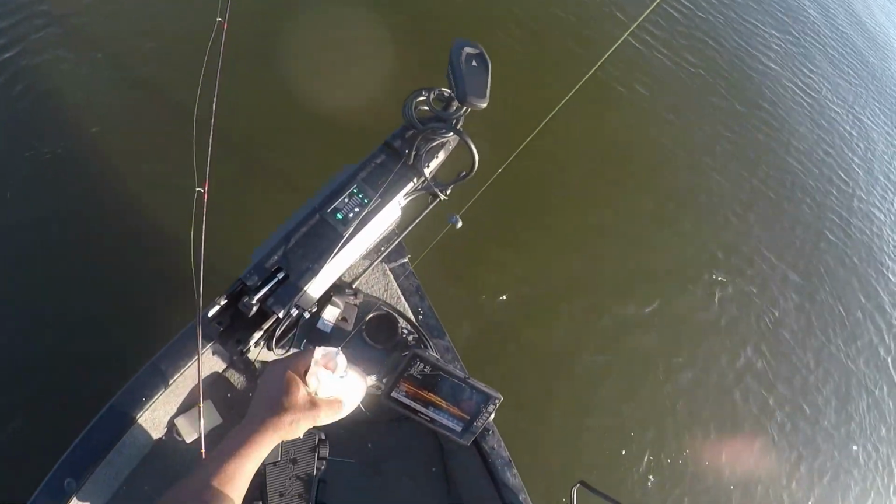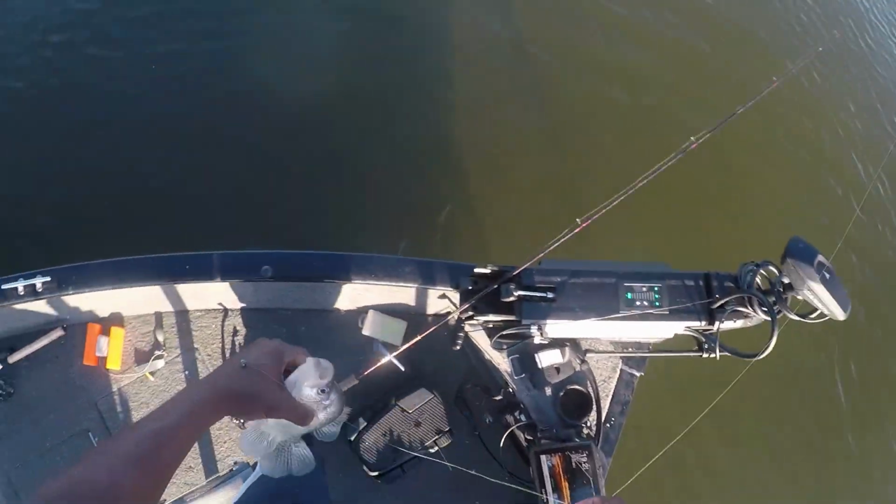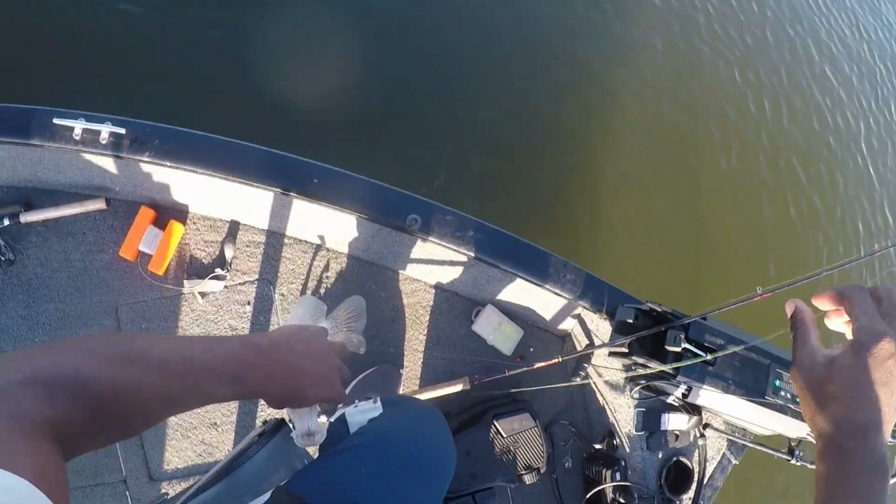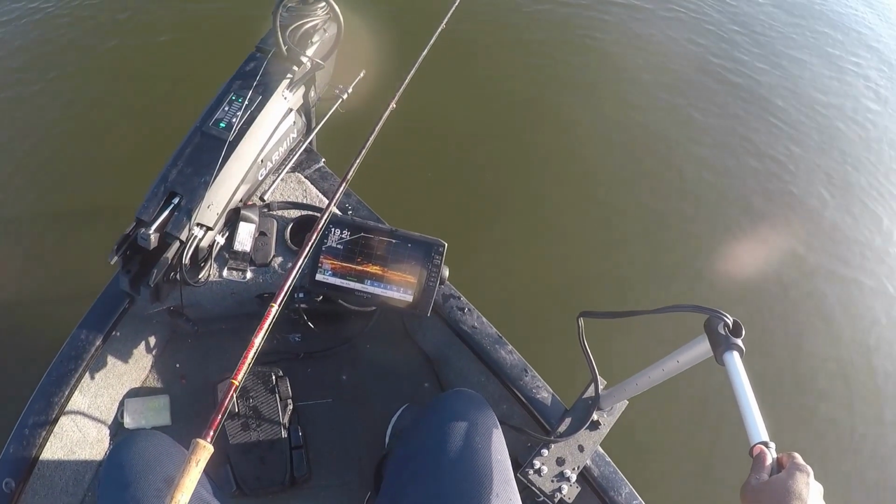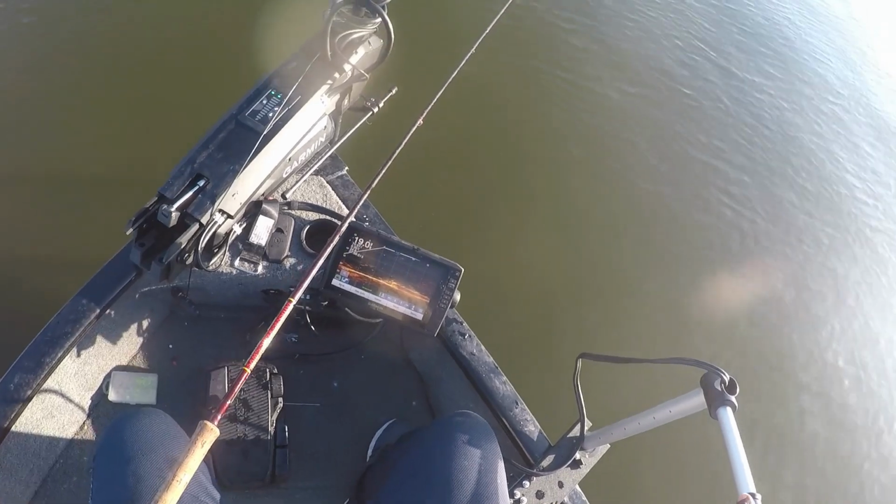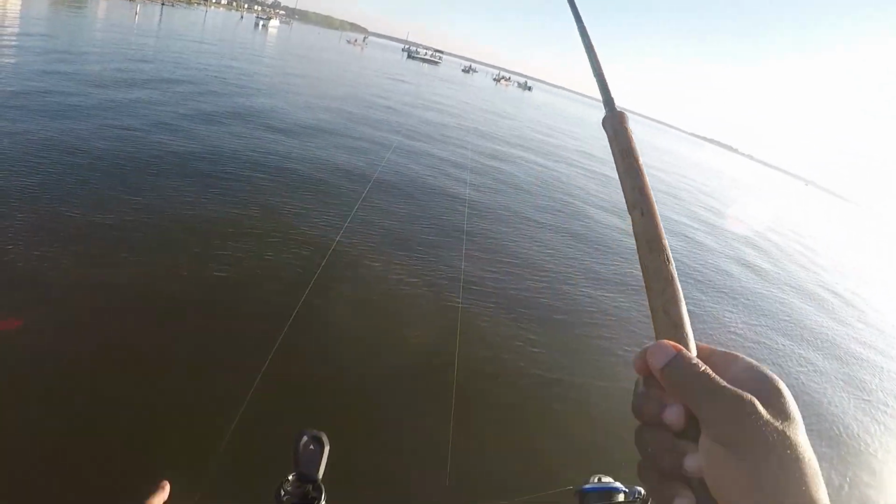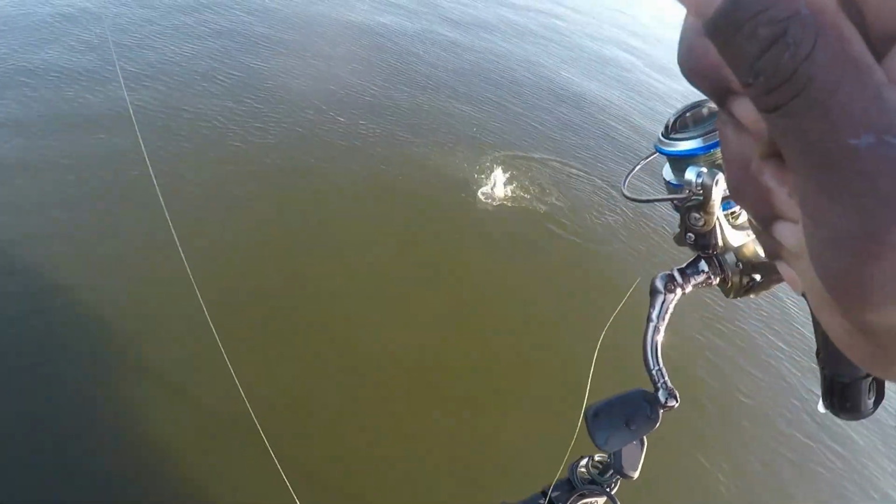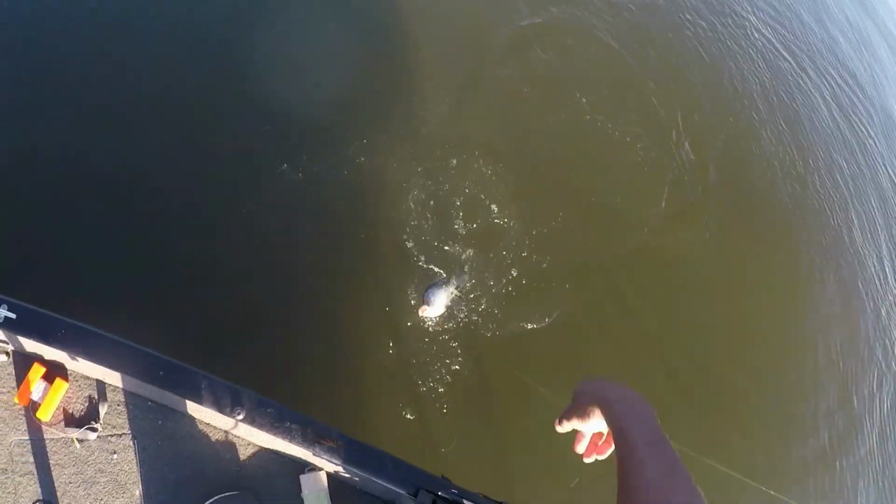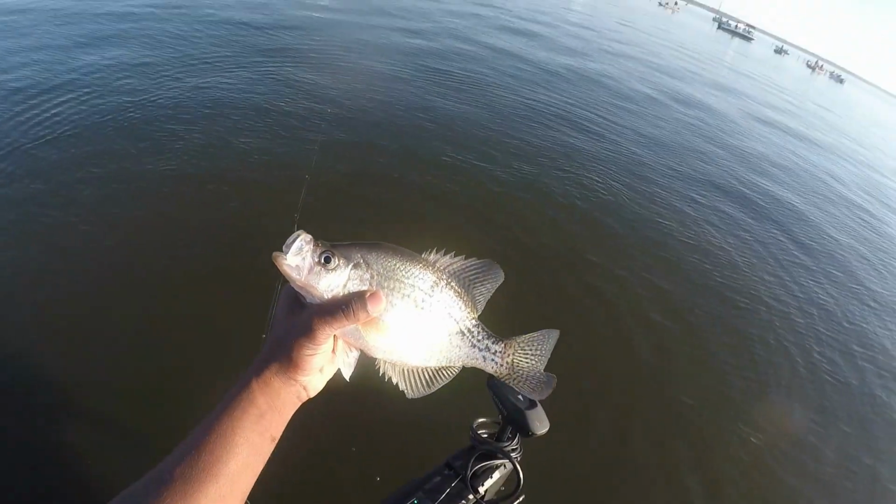Oh, got some good crappie down in that little hole, boy. Oh, we got some good blacks out here, boy. Oh, we got some nice little blacks.